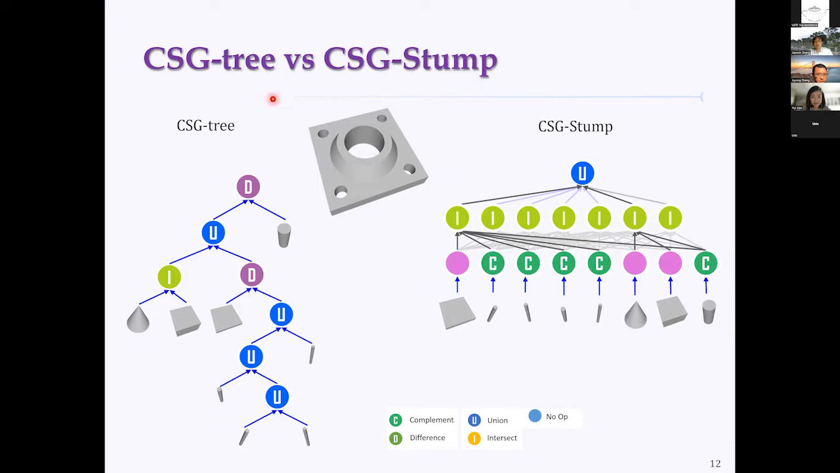Here's an example. We have a mechanical part. This mechanical part can be represented by a CSG tree or CSG-Stump. Both representations involve 8 primitive objects: 2 boxes, 5 cylinders, and 1 cone. Now we would like to pose a question: are both representations equivalent? That is, can both representations be converted to each other? This is actually important.